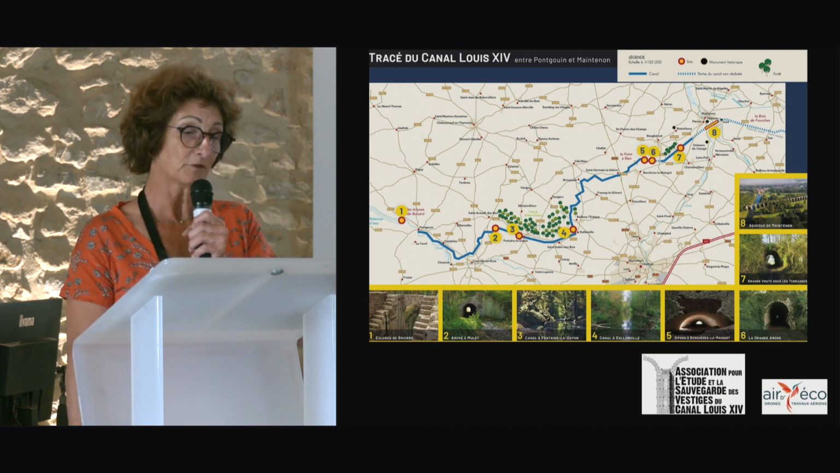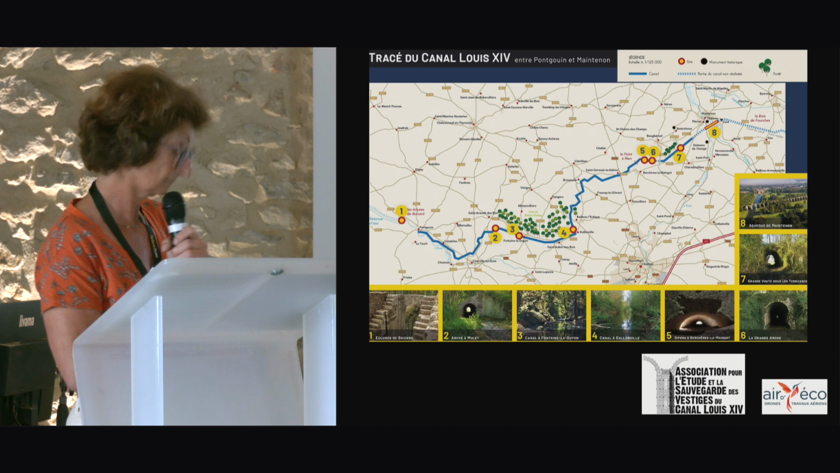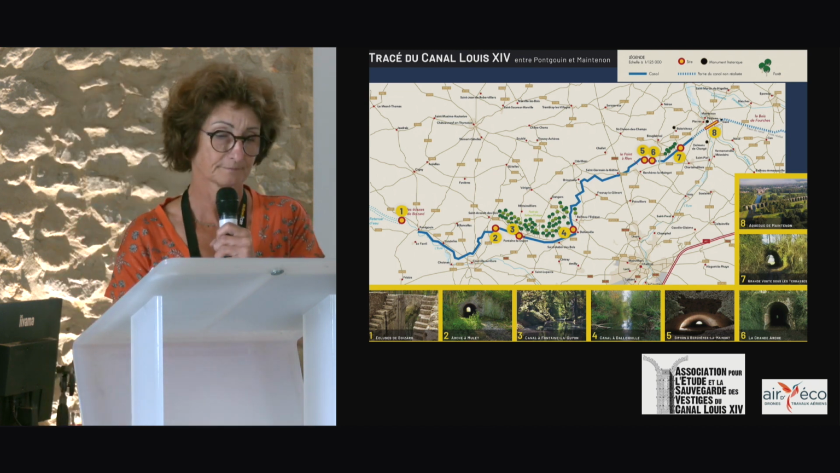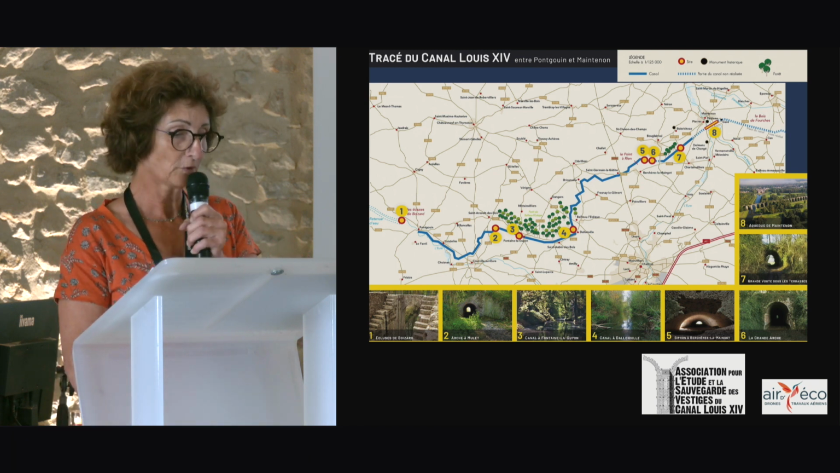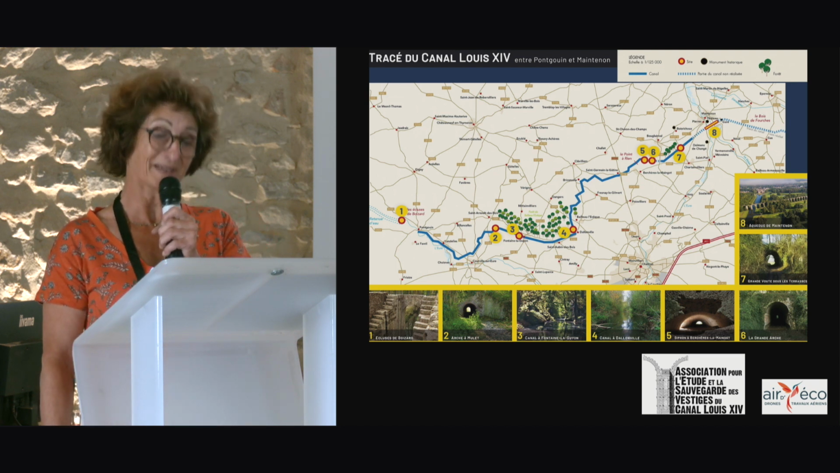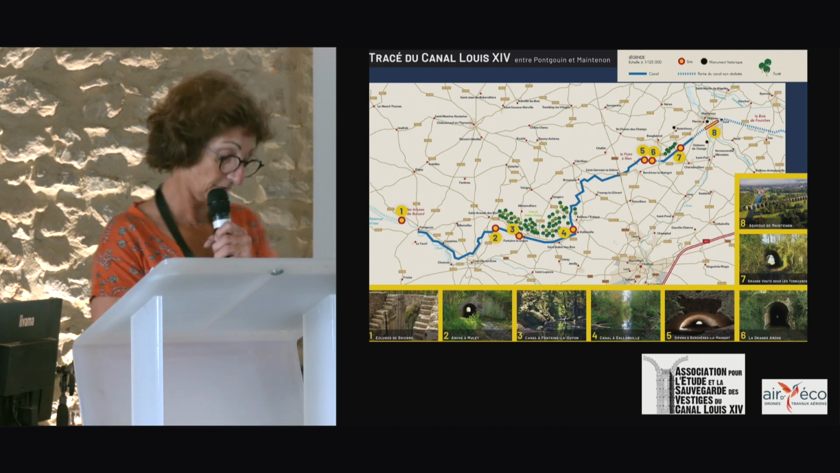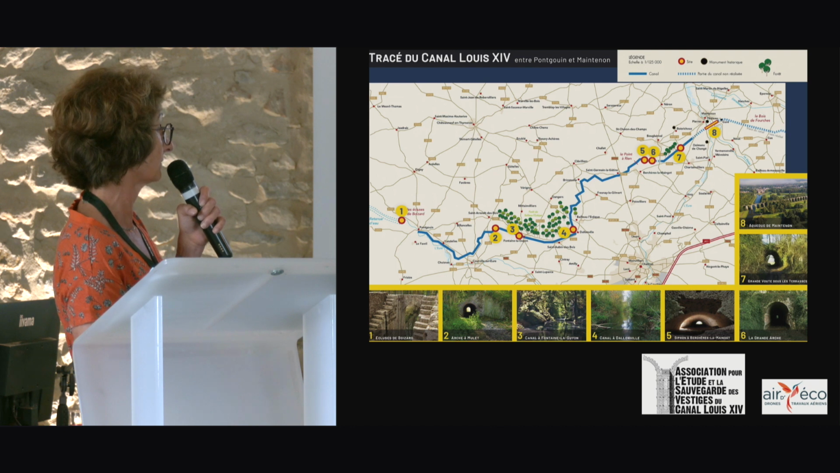The canal has been flooded over the first 40 kilometers at ground level, up to here. Then, from this point, the topography and the crossing of the valleys required an embankment and hydraulic works, including the aqueduct still visible in Maintenon. So we are here.